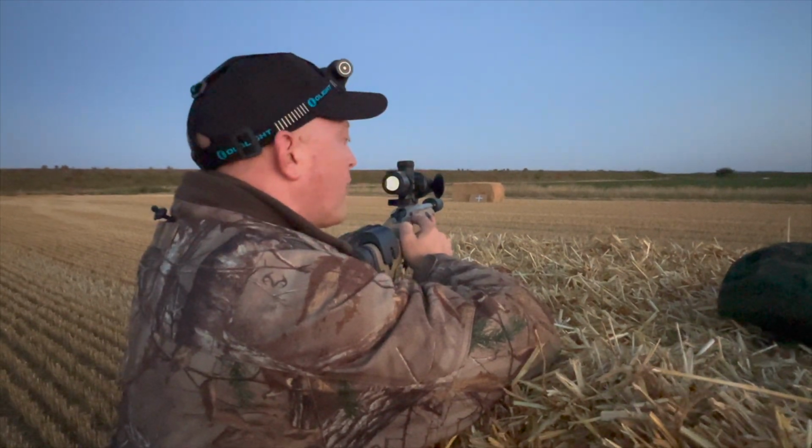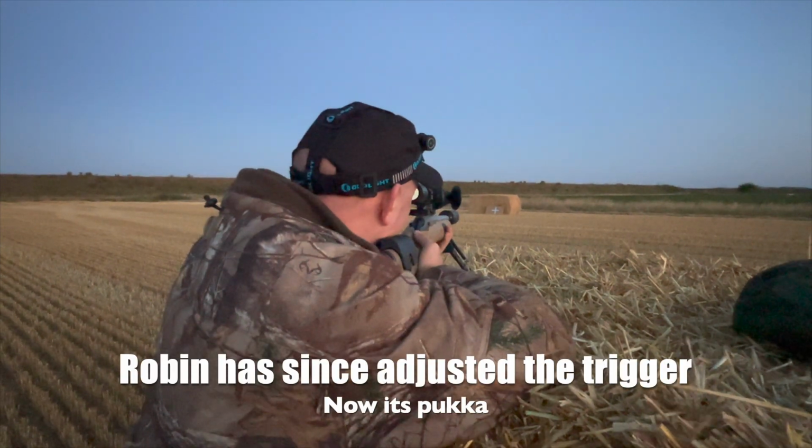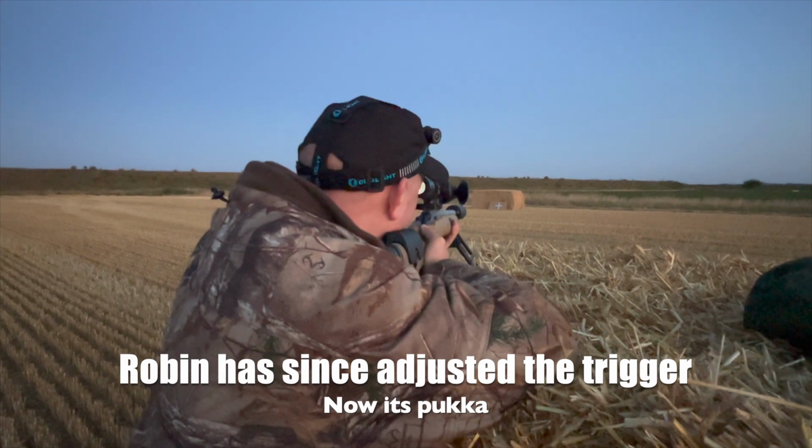Your trigger weight's different to mine from what I remember, isn't it? Yeah, it is a bit more. It does want lightening a bit when I get a chance to get it done.